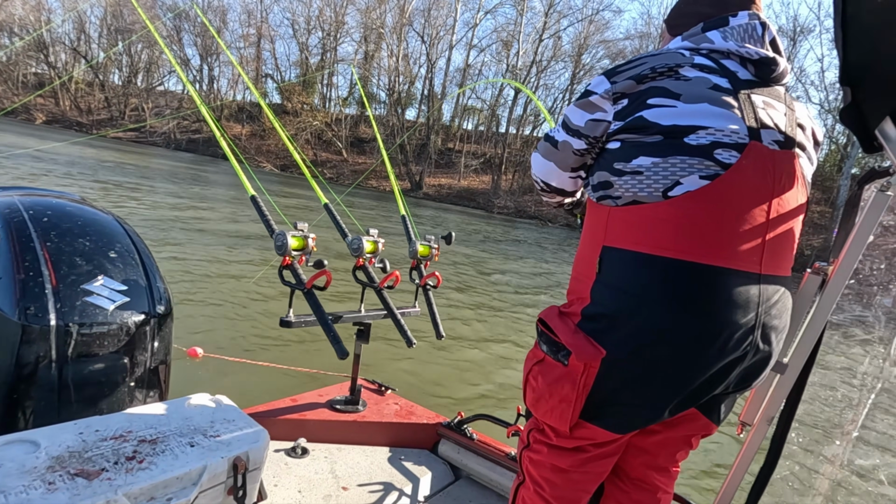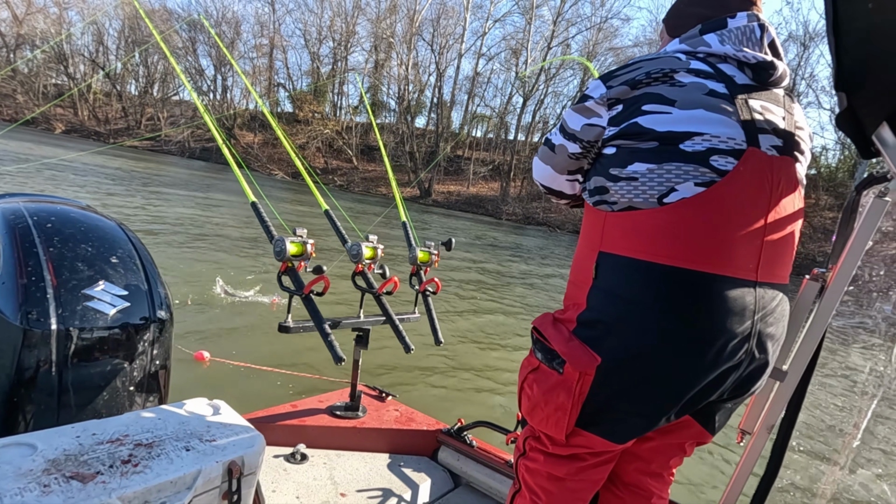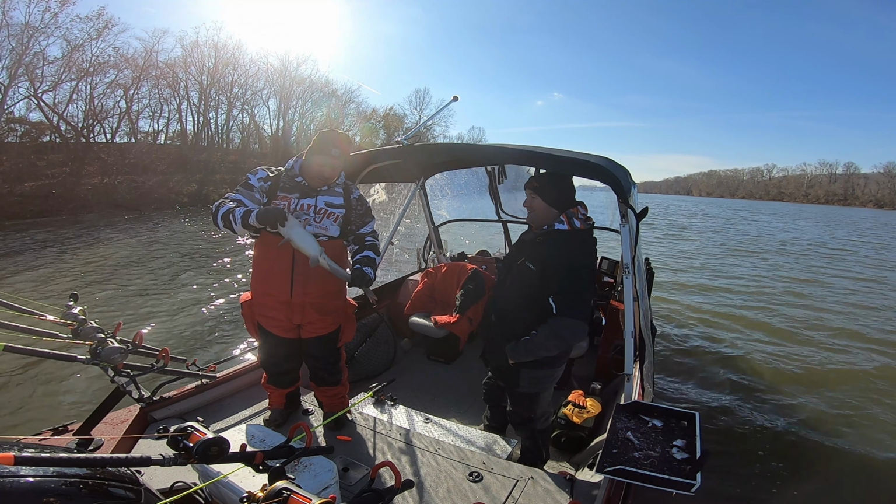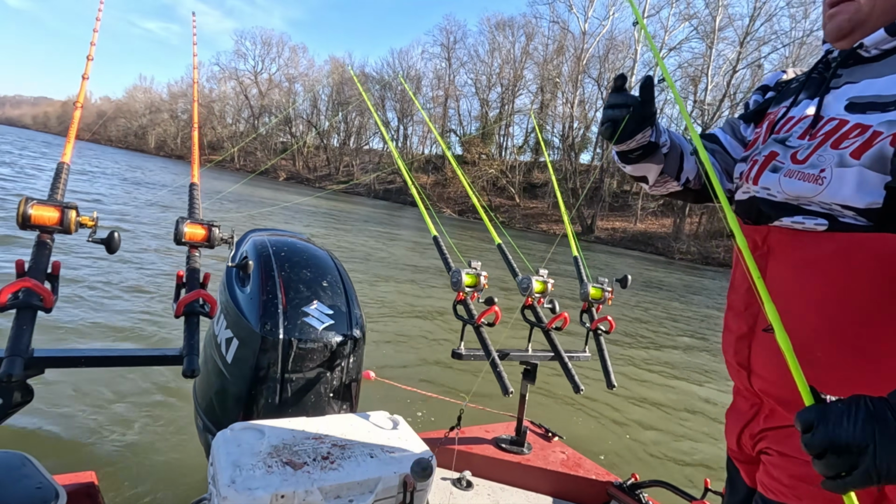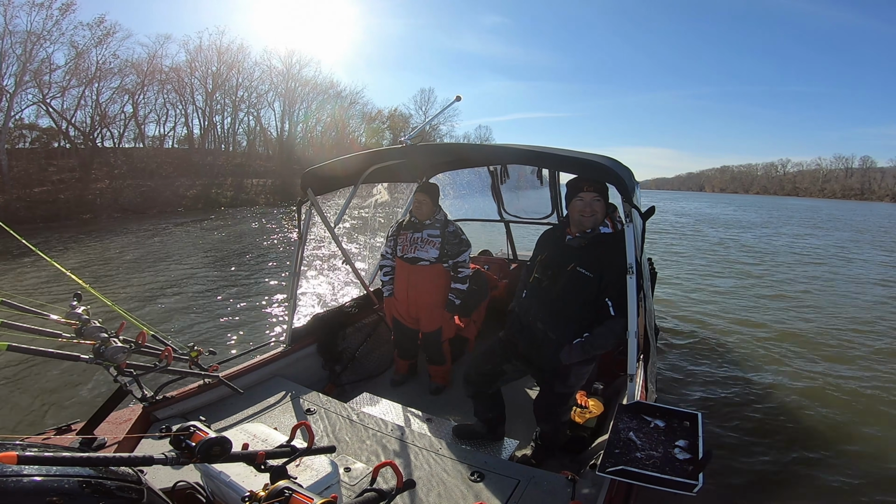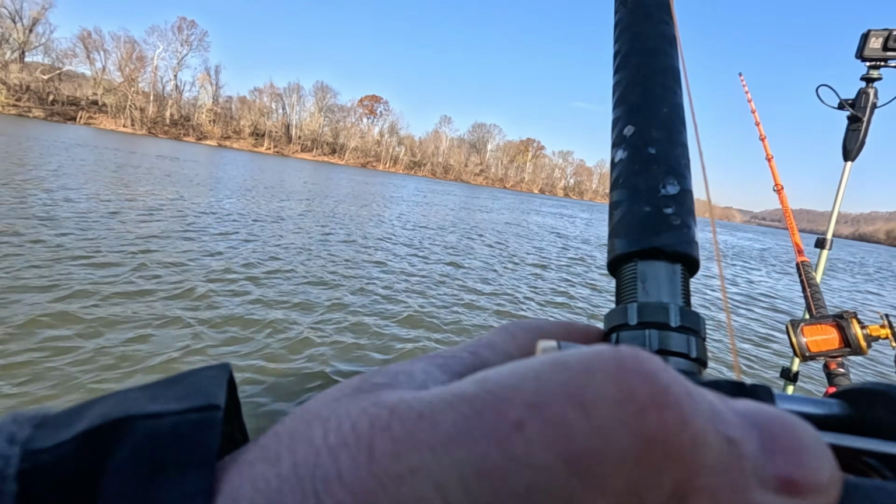Red says he's calling it Little Blue. Nope, it's a channel cat. If we was hungry, we'd be in it like Flynn, wouldn't we? We wouldn't be hungry if we was hungry. Red, I don't think I've caught this many channel cats in a long time. Red, we can't get away from these little channel cats today.